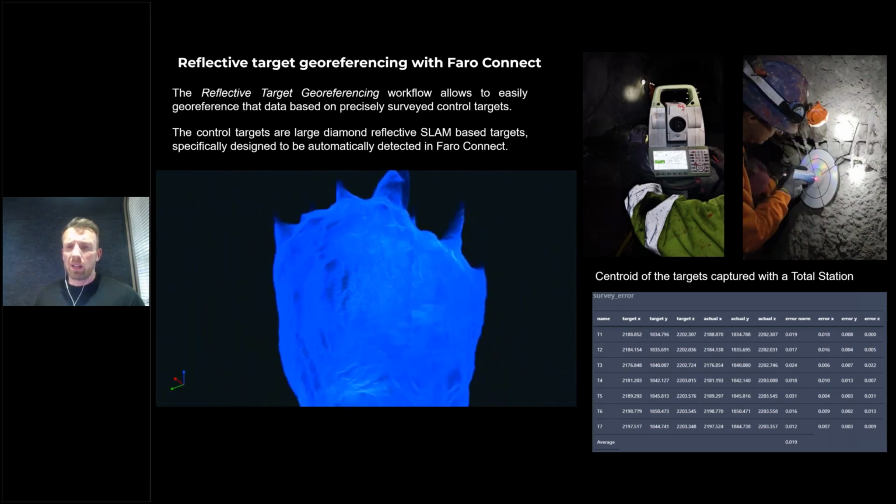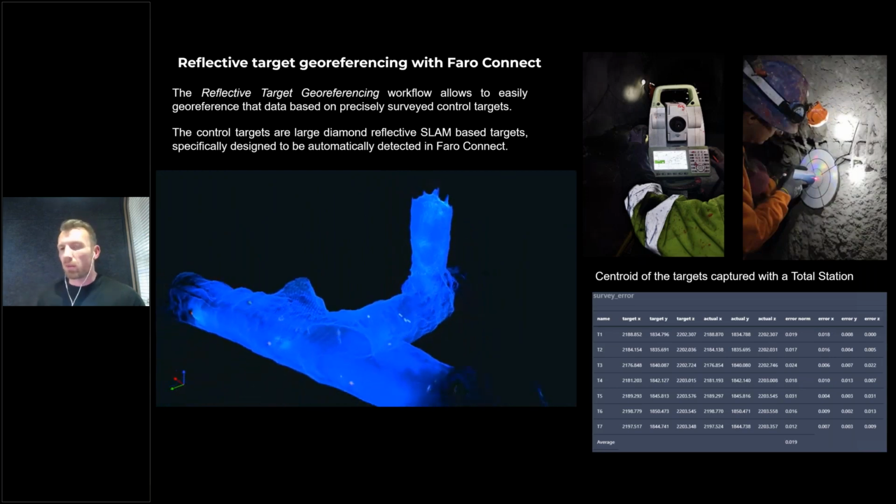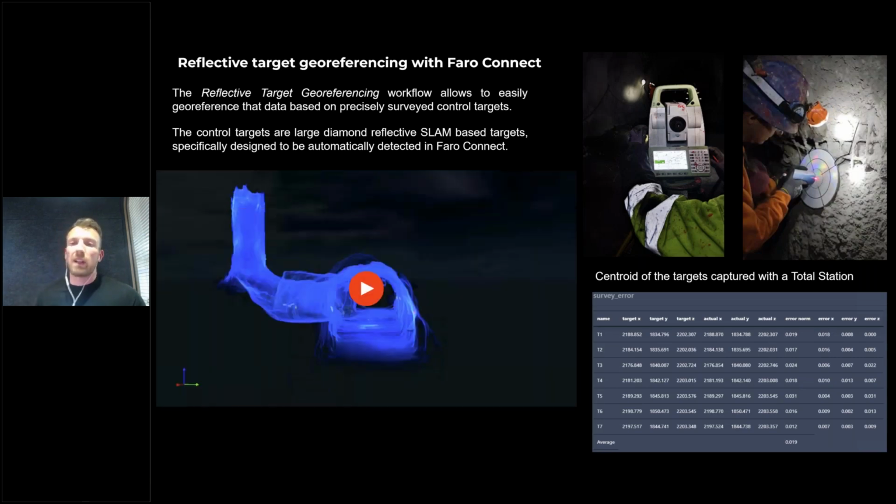Within Faro Connect itself, because the targets are a certain size, 200 millimeters, and have a diamond reflective surface, Faro Connect will automatically detect the centroid of those targets. Then all you need to do is bring in your XYZ file for your total station into Faro Connect, and all of the magic within Faro Connect will georeference the flights to those total station points themselves. So there's no need to manually try and align the point cloud to targets, then targets to the data from the total station.